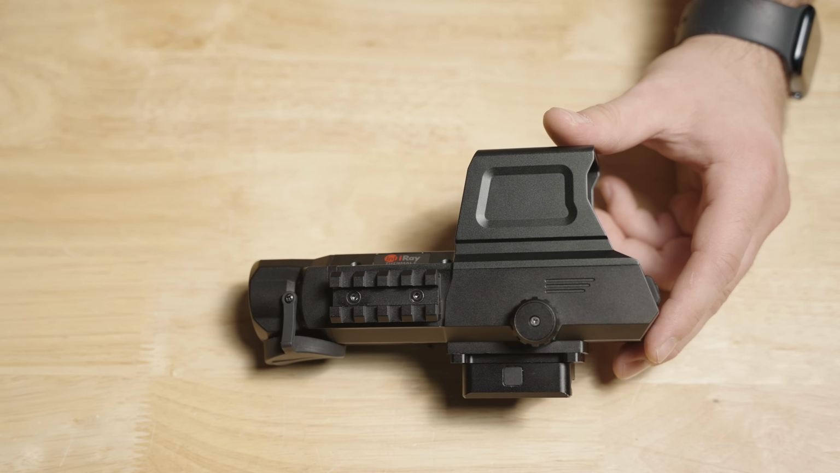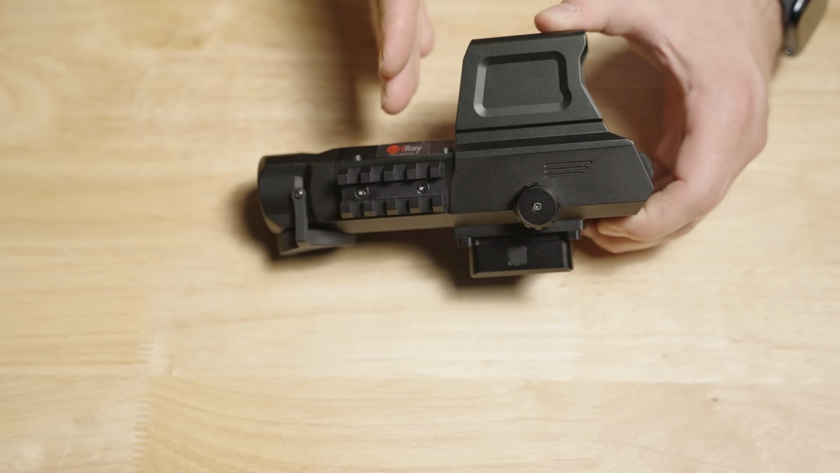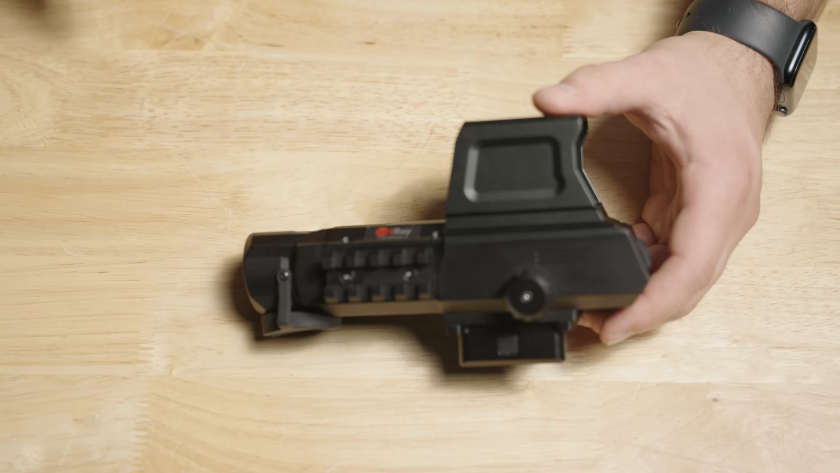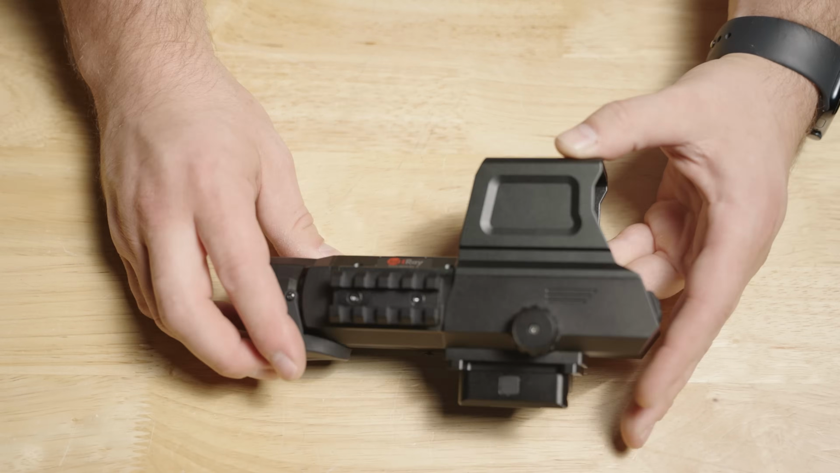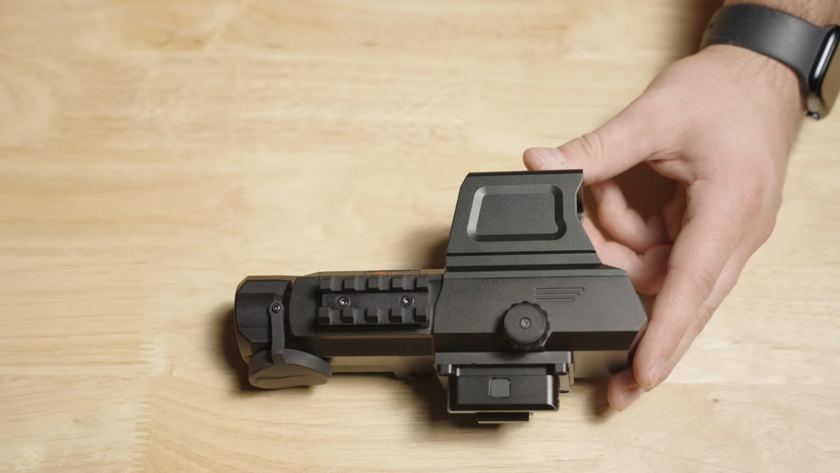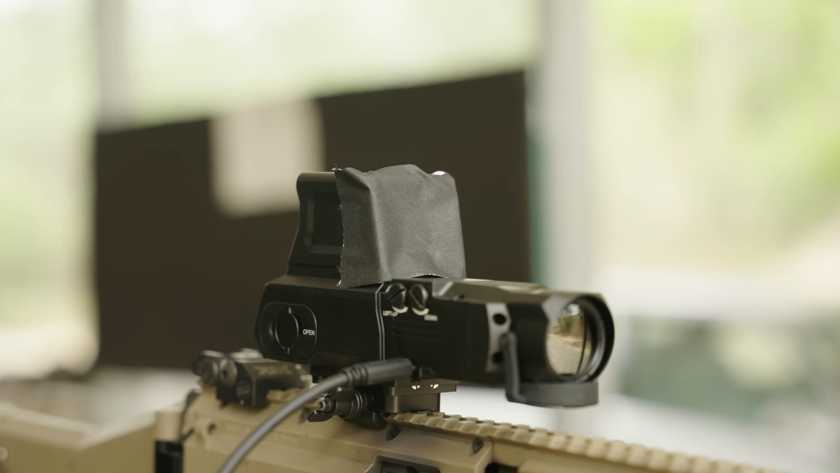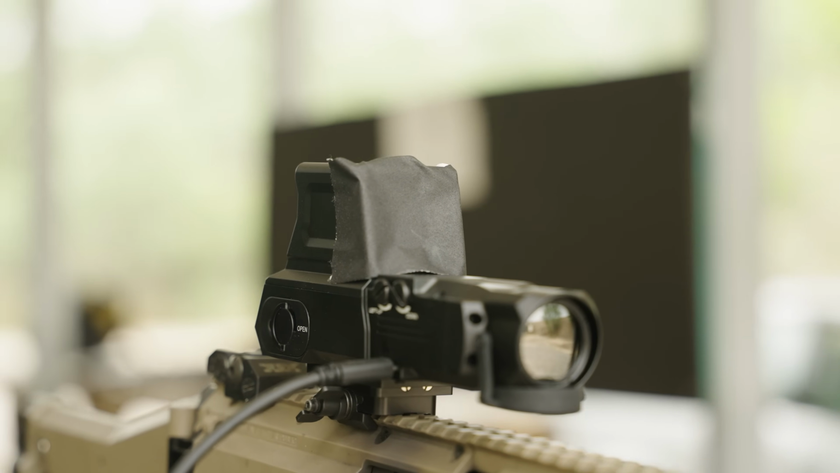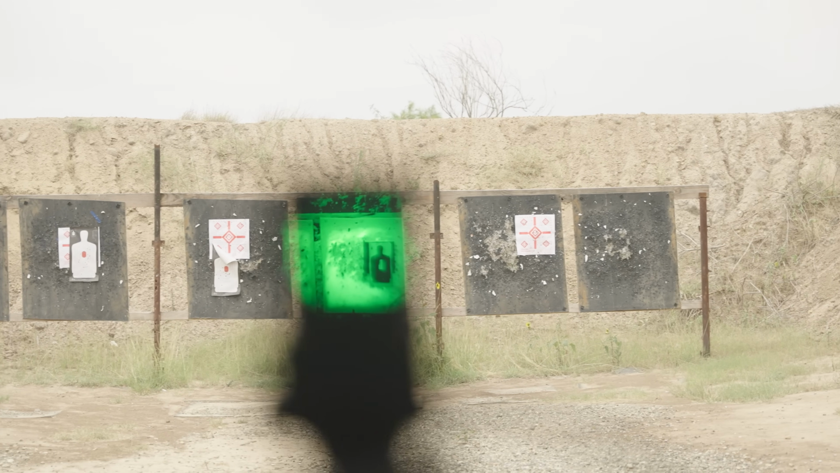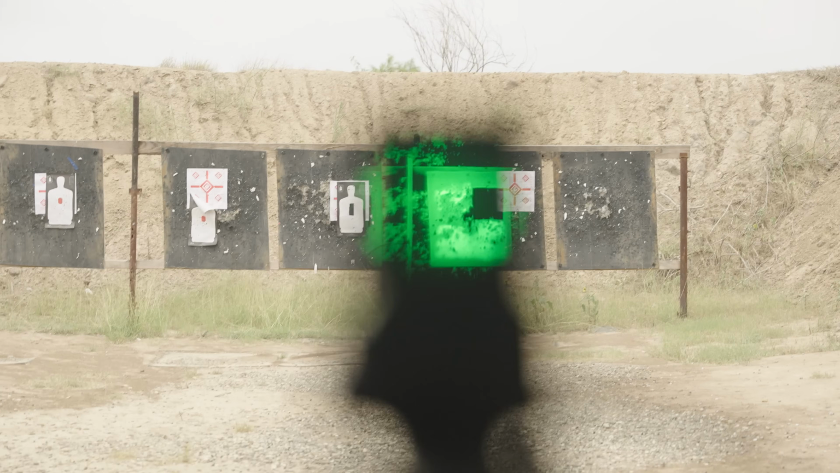So my solution and my biggest recommendation to improve this is to have some kind of built-in cover for the optic itself when you want to use the full thermal mode, especially if you want to use that in the daytime where your environment's going to be bright, because it doesn't scale 1-to-1. It's going to throw you off. I put a piece of gaffer's tape over the front, which is a tape that's made to not leave a lot of residue behind. So you can see I don't have any gunk left on the objective lens here. And that let me, even in full daylight, see the screen just fine and focus on what I needed to.